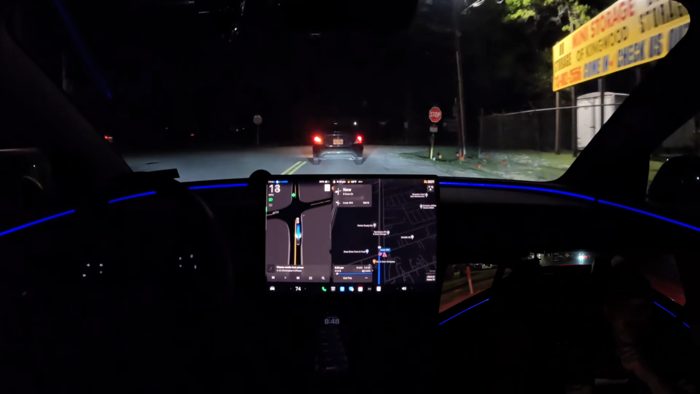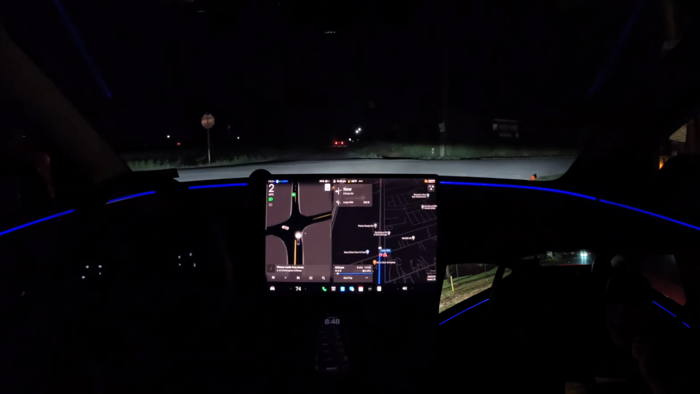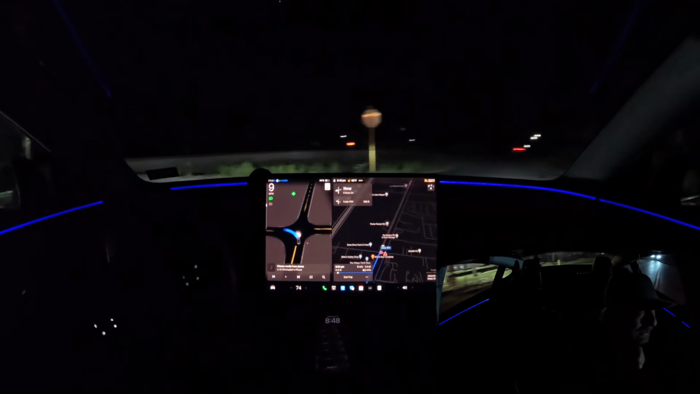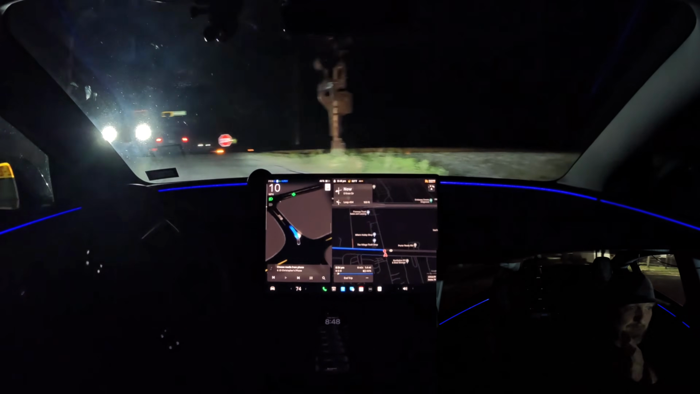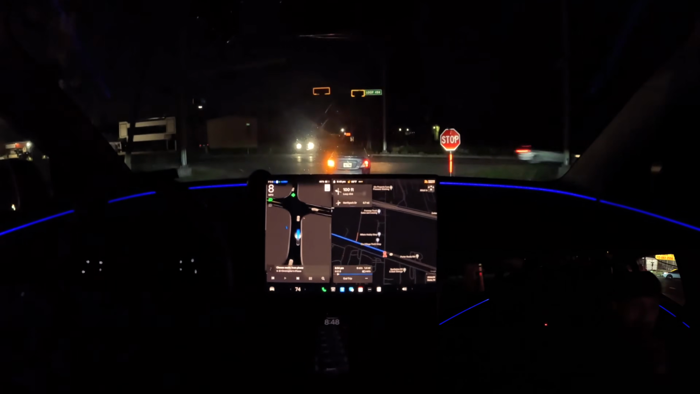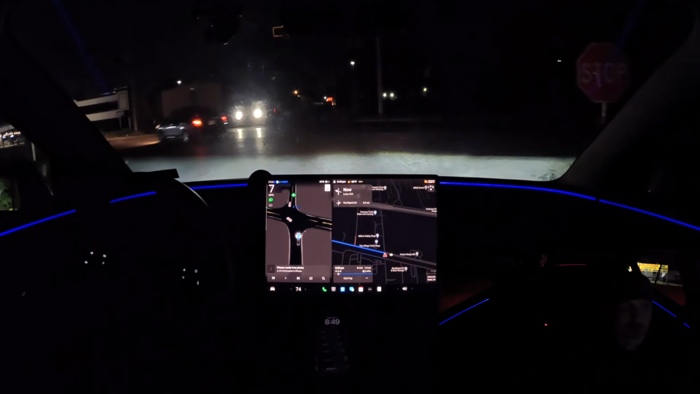Not that there's been any issues, but whenever I'm back in town, I do not have a new version. I'm still, like I said, on 13.2.8. But I'll tell you, and anybody in the Tesla FSD community will tell you, you will see things emerge from time to time. All right, we're coming up to the stop sign here.